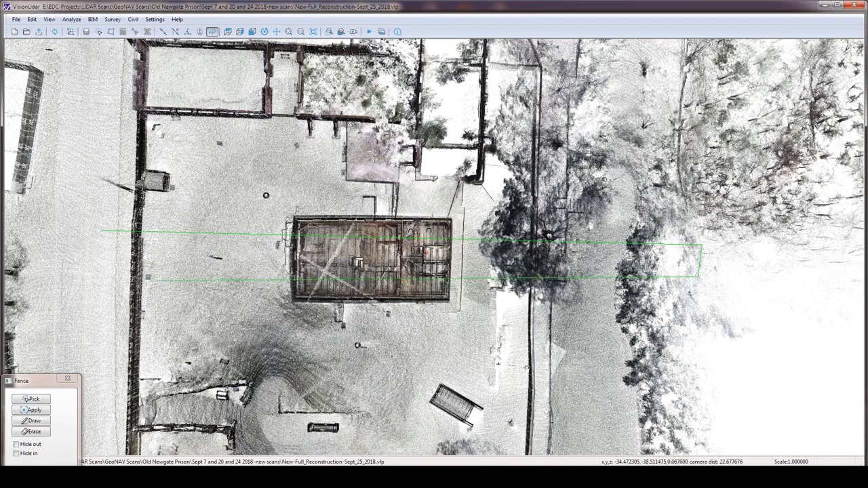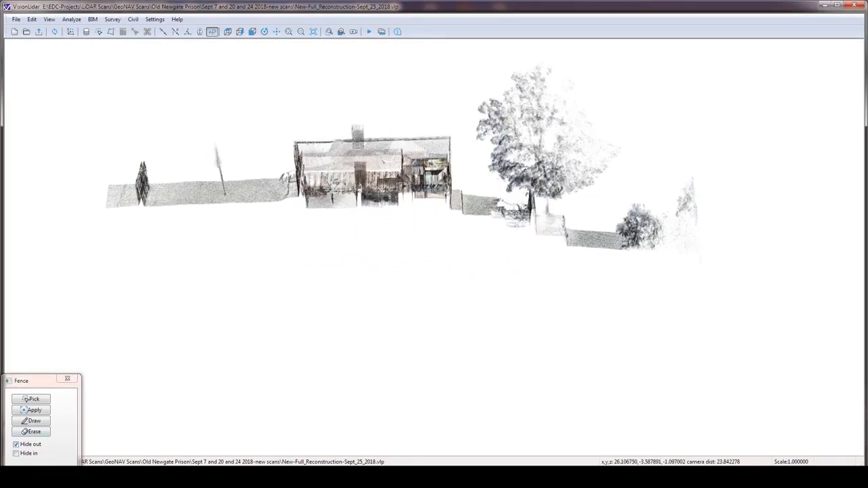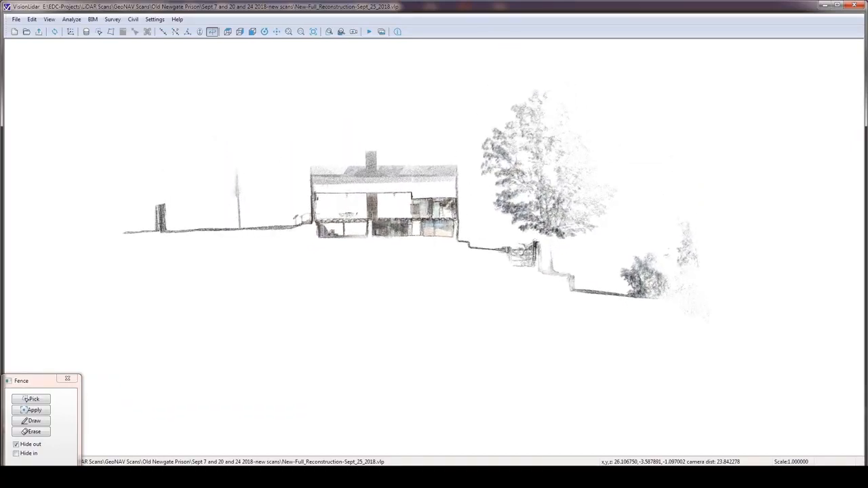So here's a cross section from the road, through the prison walls, through the prison building, beyond the wall to the right-hand side there and down the terrain. I look at the cross section, you just can't beat it. It's fantastic.